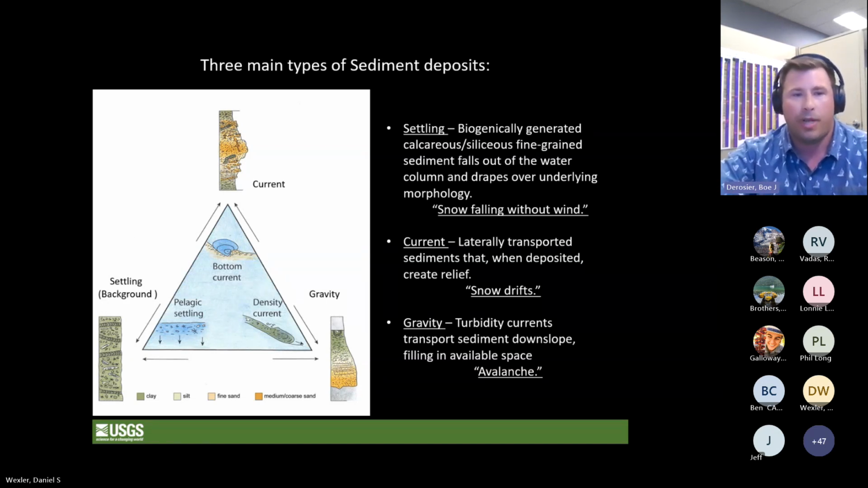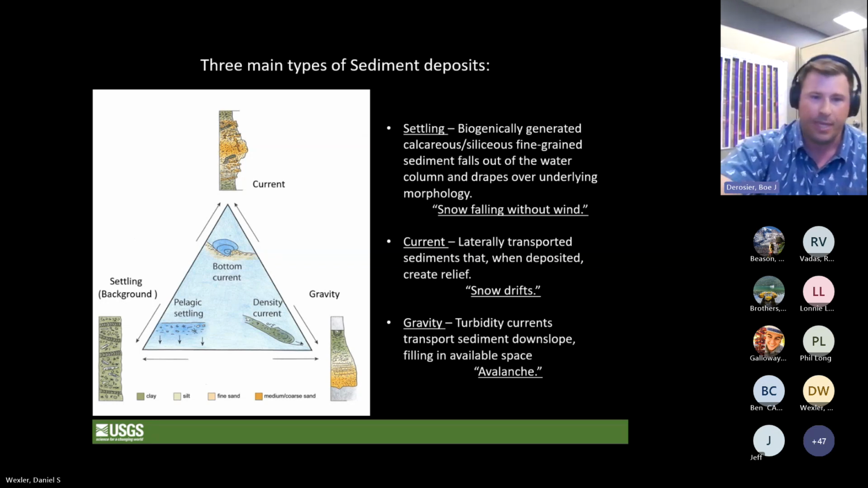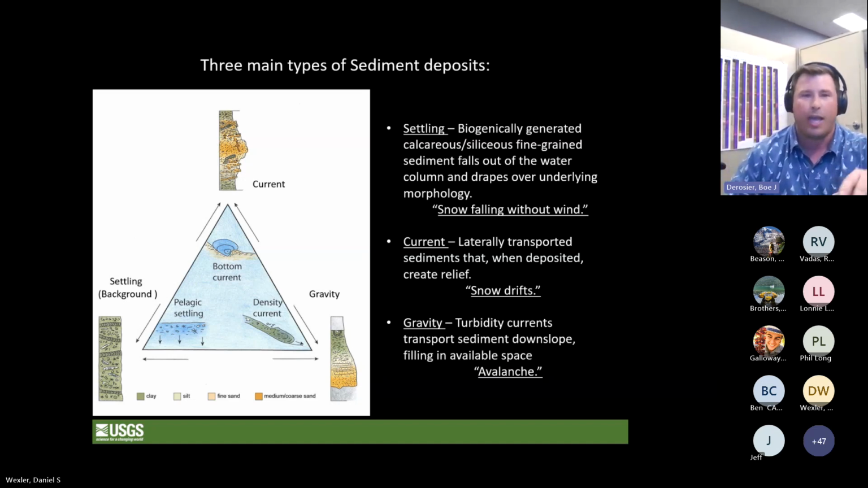Let's go to the upper example. We have current controlled sediments. These sediments are laterally transported with some sort of current, in which we usually create drift. Our snow drifts are an example of this. And finally, gravity. These are our turbidity currents that are rapidly transported downslope, filling available space. These are our avalanches. So we've got snow falling without wind, snow drifts, and avalanches as our analogies. And we're going to look at those with some of our data on the next couple slides.